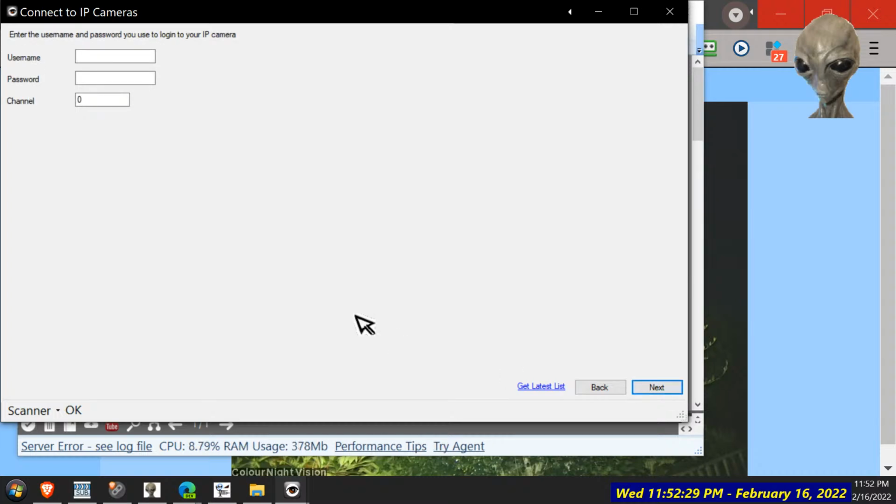I suppose if you don't put the password in, it's not going to work though. You think it'd be testing which one works. Maybe all of them worked. Don't think about that. Should only show ones that worked.